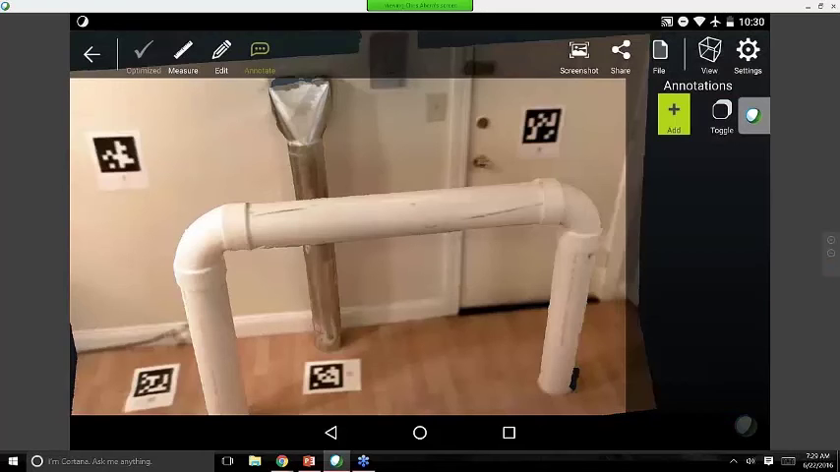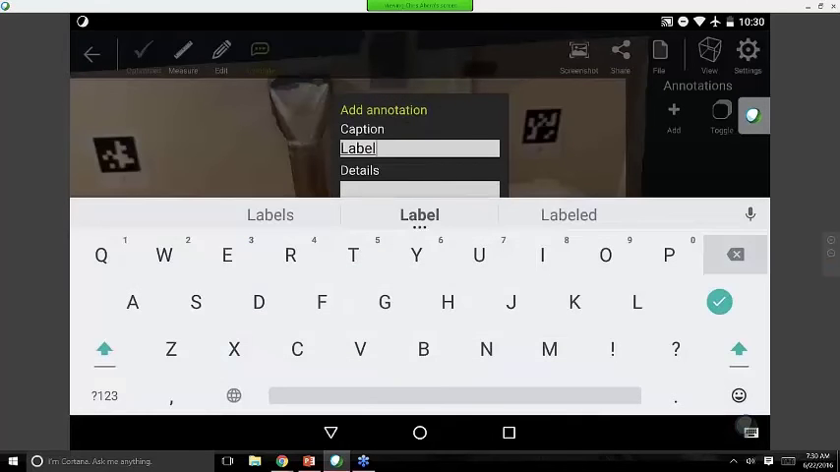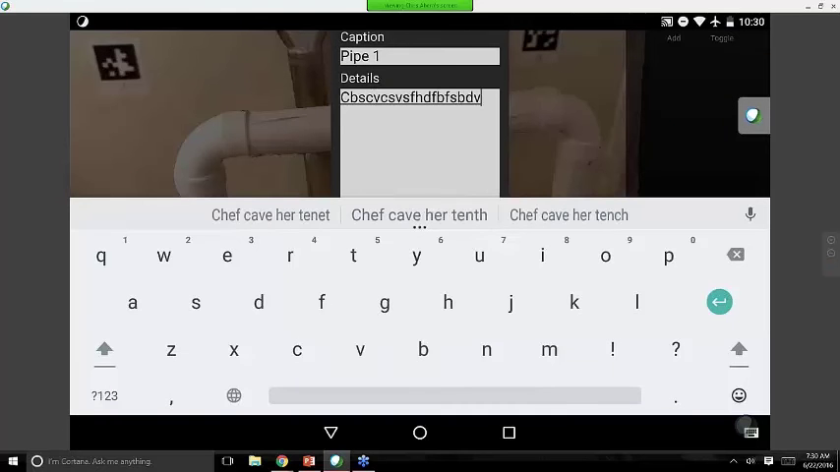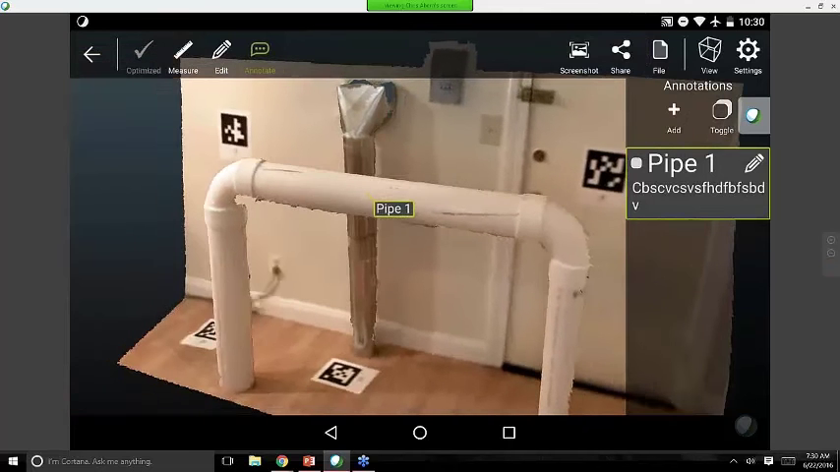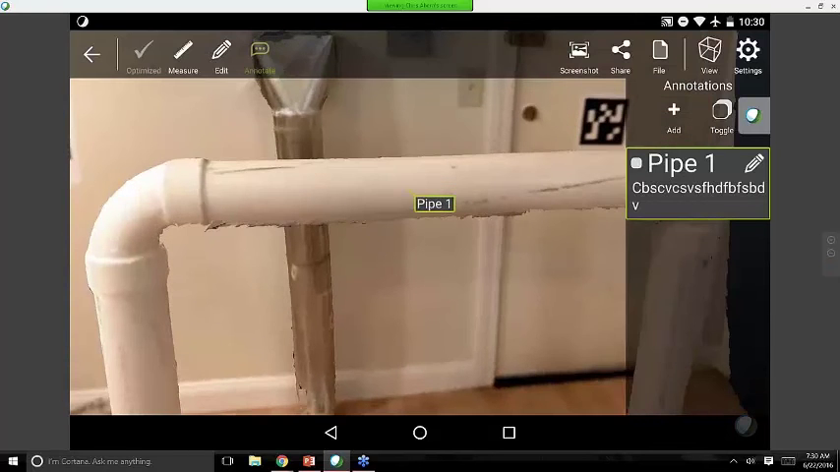So if I hit Add, and then I can hold on any point in the scan. For example, my pipe here, I can name it Pipe 1, put in any detailed notes I'd like, and then save the annotation. And you see that that is a full 3D annotation as I move around the scan, and it can be toggled on and off. You can make as many annotations as you like and add as much in the notes as you like, part numbers, specifications, etc. So the idea behind .3D is to make the sharing of the data easier as well.